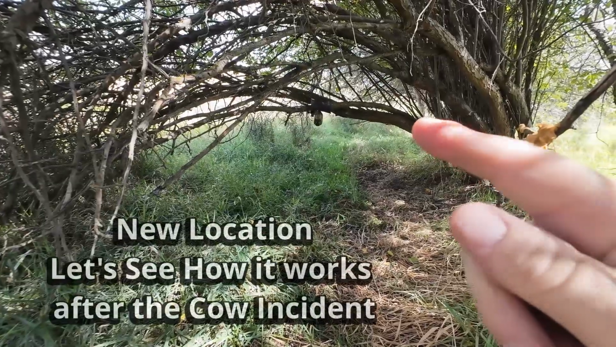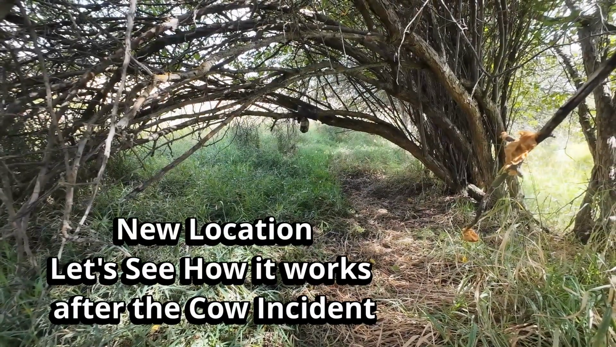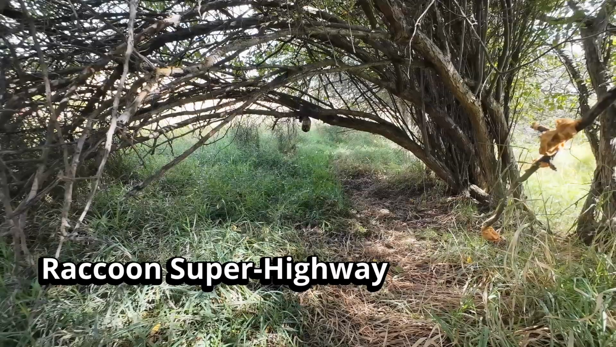All right, it's all set up right there on that branch overhanging this trail. This will definitely be a raccoon highway. We'll really be able to test out that night vision, and I'll bet you we get some other critters that'll come through here. Should be a lot of fun. Let's find out what happens.